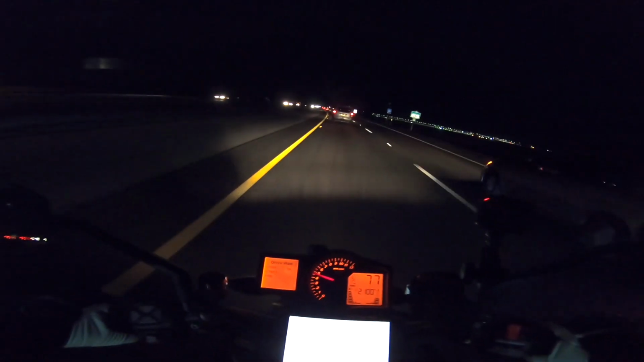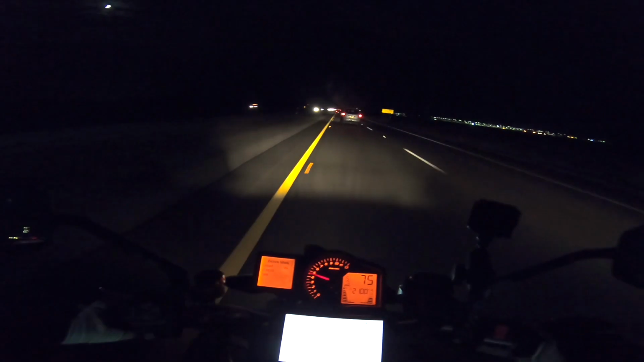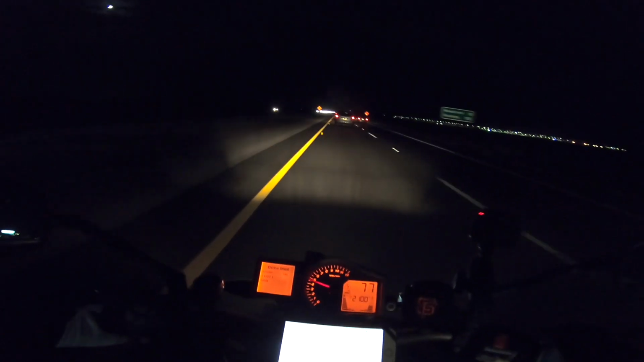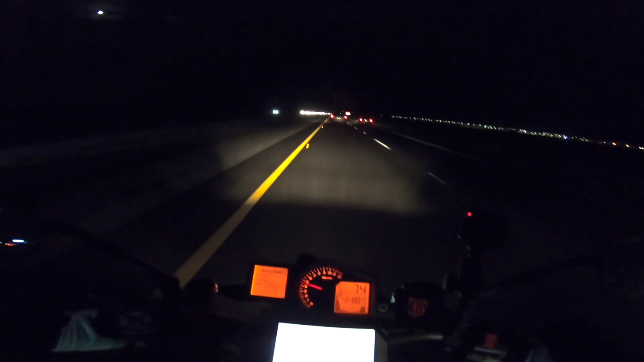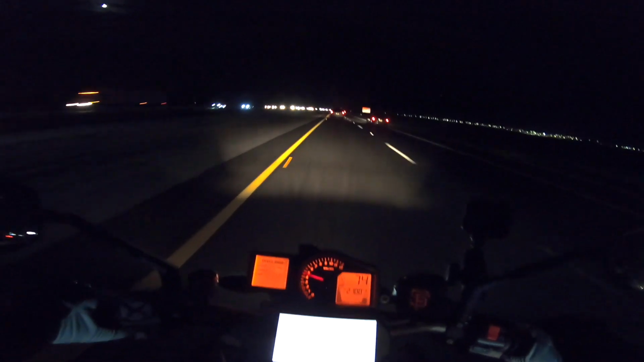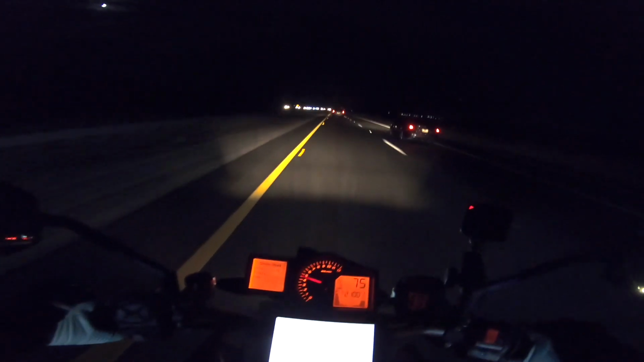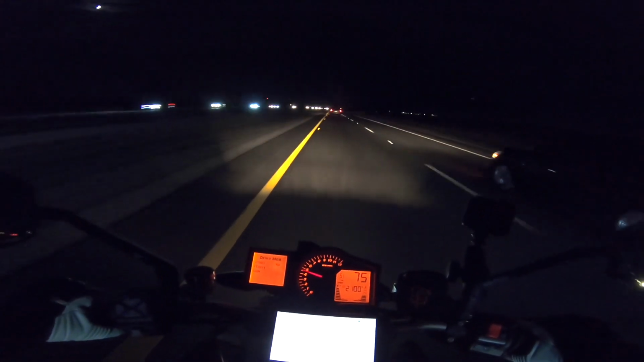Out for a little night ride this evening. Kind of had a heat wave. We've had probably about a week's worth of 95 and above, mostly over 100 degrees. We've been kind of spoiled because this summer in California, at least in Northern California, we've had some really mild weather. And when I say mild, we've kind of just hovered between like 85 and 92 degrees. And for California, that is just lovely summer weather.